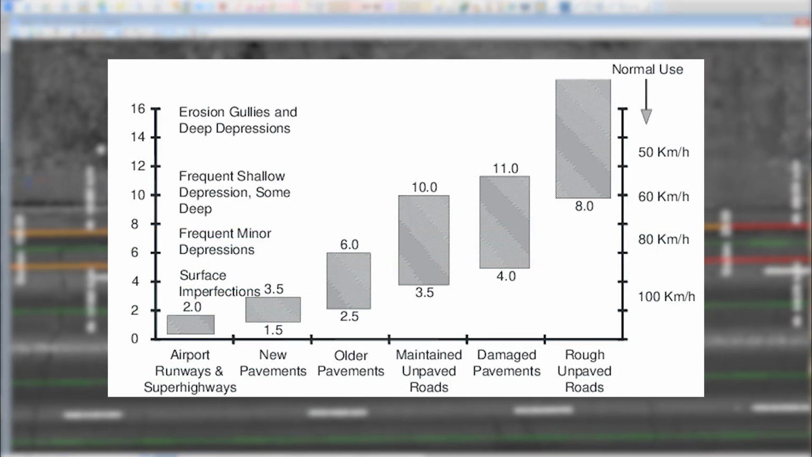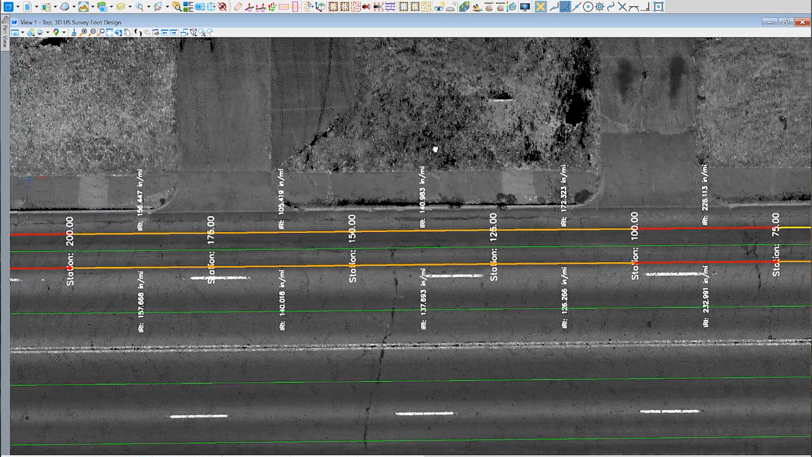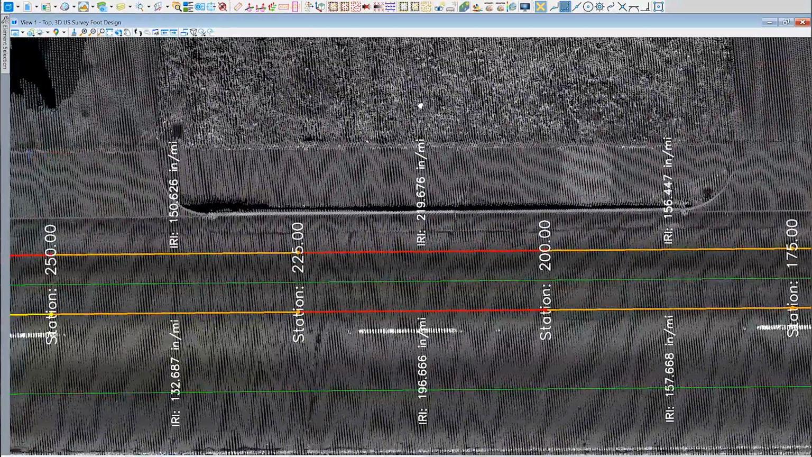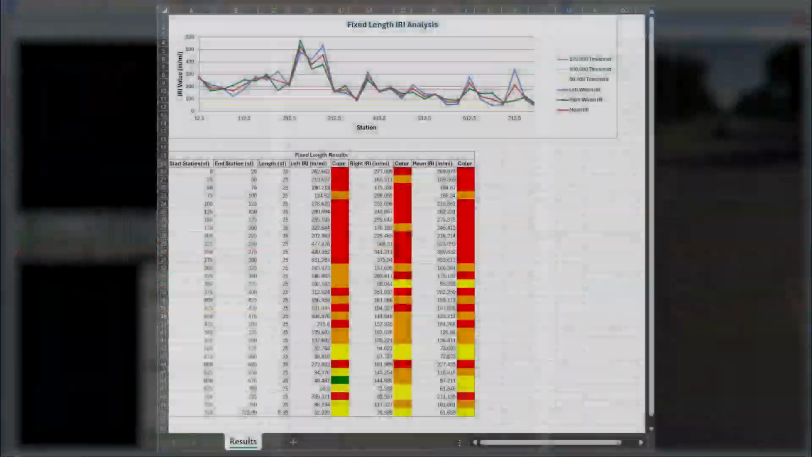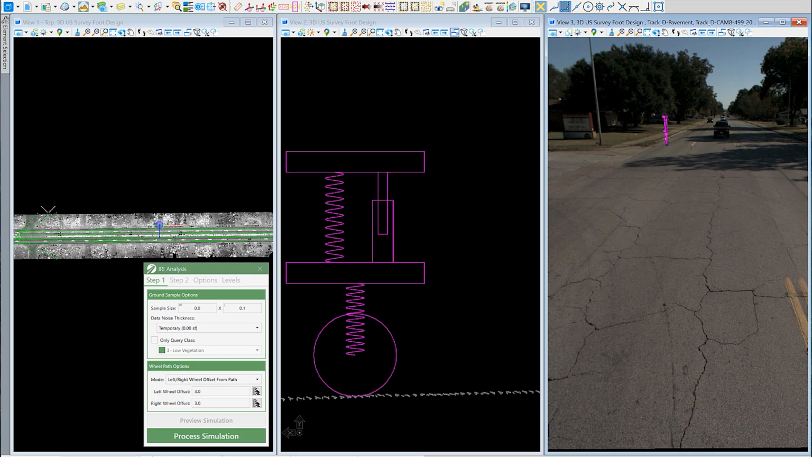A lower IRI value means smoother pavement, whereas a higher one indicates where attention may be needed. But the tool's real power is in visualization. Instead of just reporting numbers, TopoDOT brings roughness to life with intuitive, color-coded outputs that make it easy to communicate results to clients and stakeholders. When you need to deliver results, Excel reports and ProVal exports ensure full compatibility with industry standards. And for deeper insight, TopoDOT simulates the quarter car model at 80 km per hour, giving you results that match industry expectations.